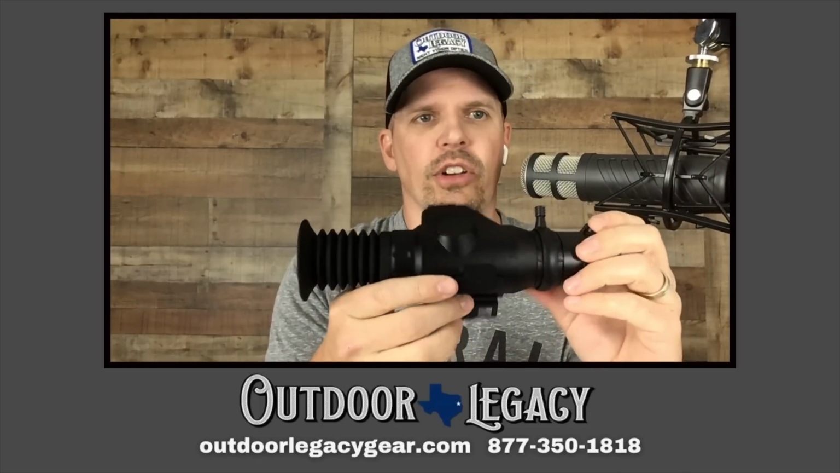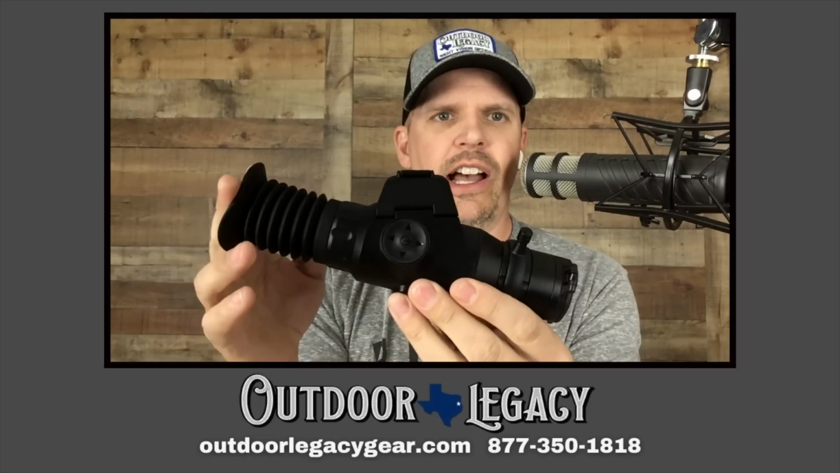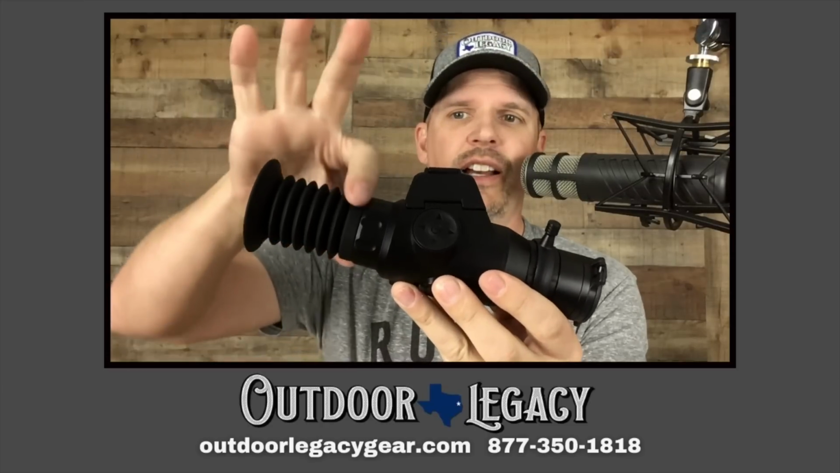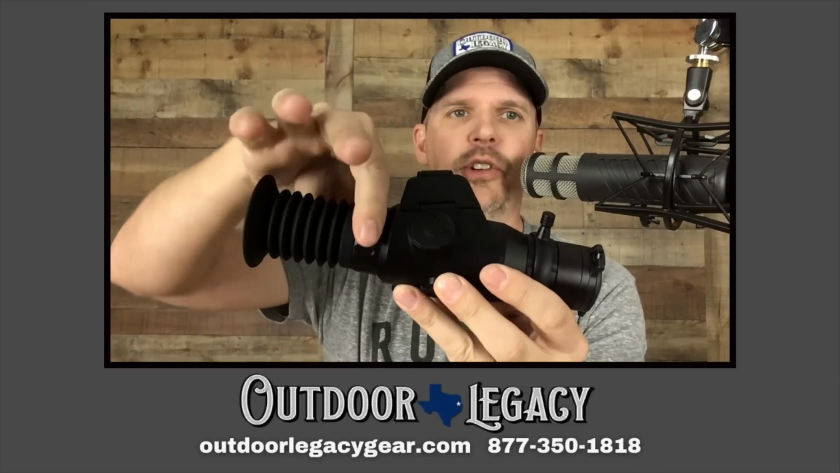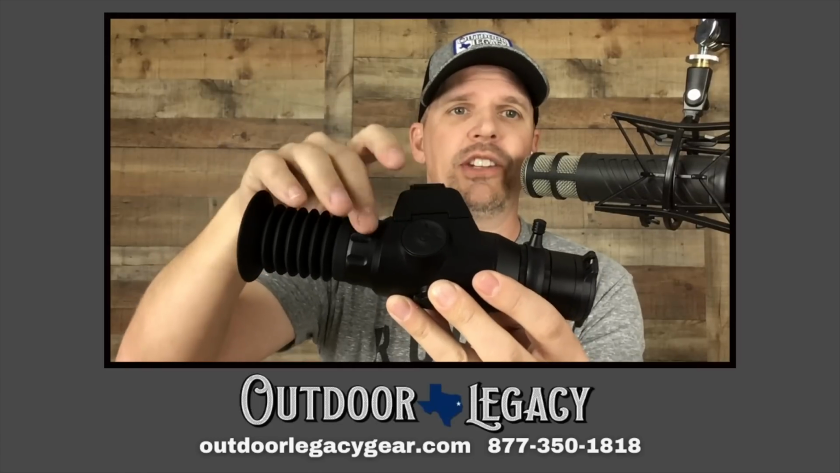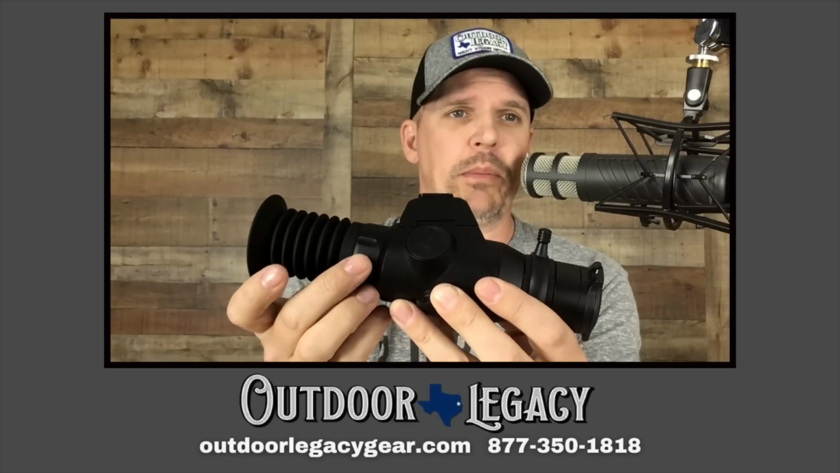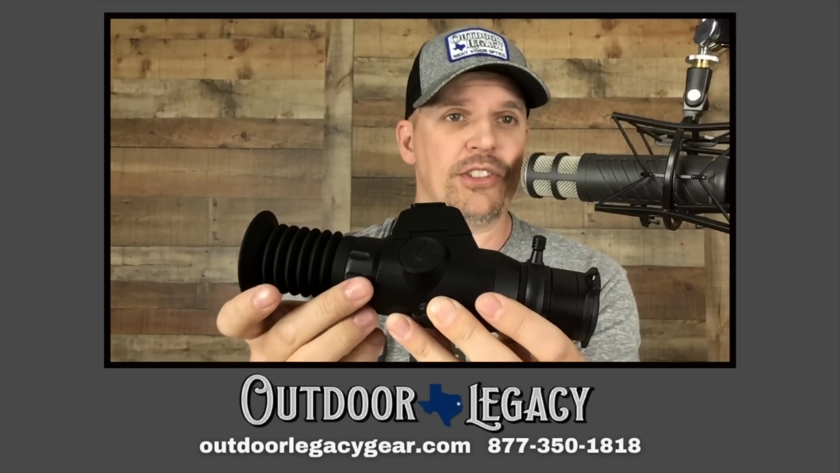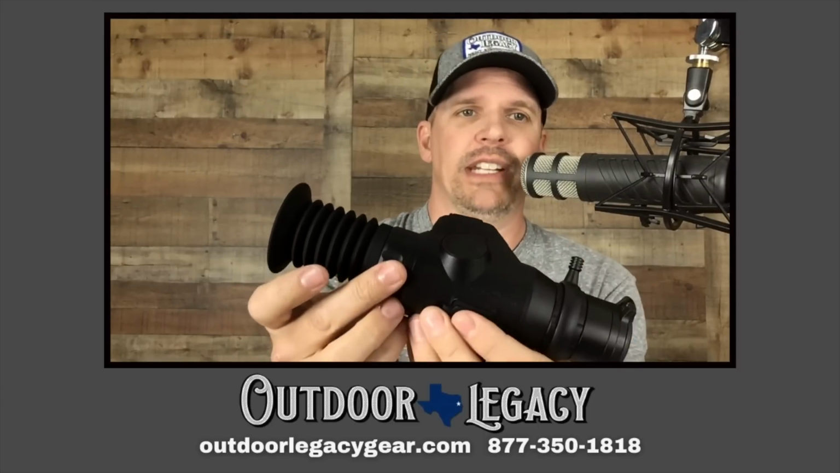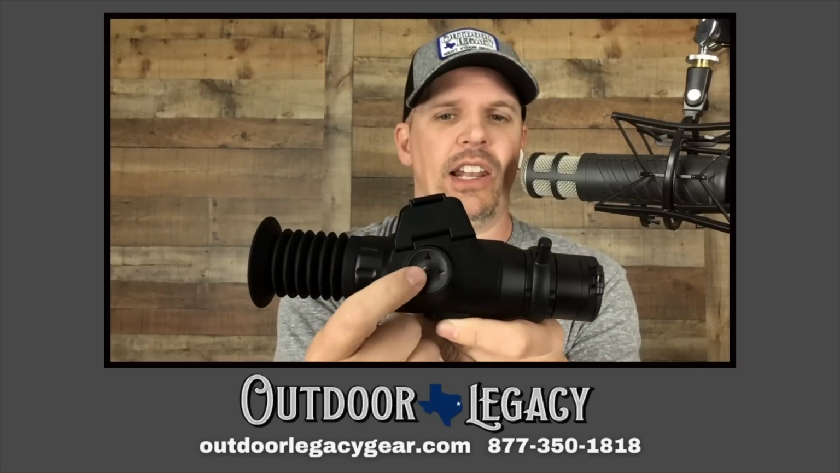All right. Looking at the unit from the top, what you will see right here, obviously, is the eyepiece. This is the diopter focus. That is your eyepiece focus. So you focus the screen to your eye because you're looking at that screen in there, and what may be focused for you may not be for me, because one of us may wear glasses or need to wear glasses.